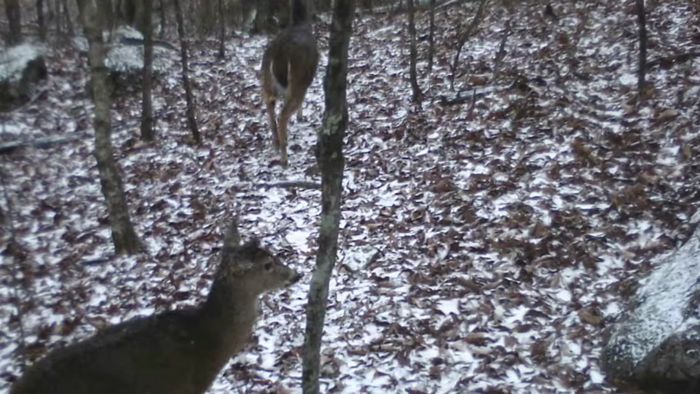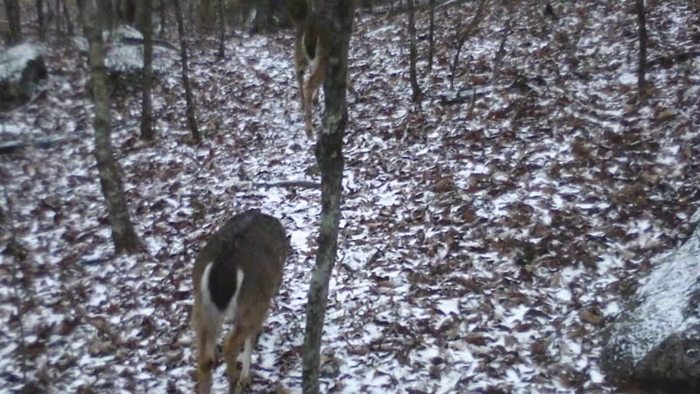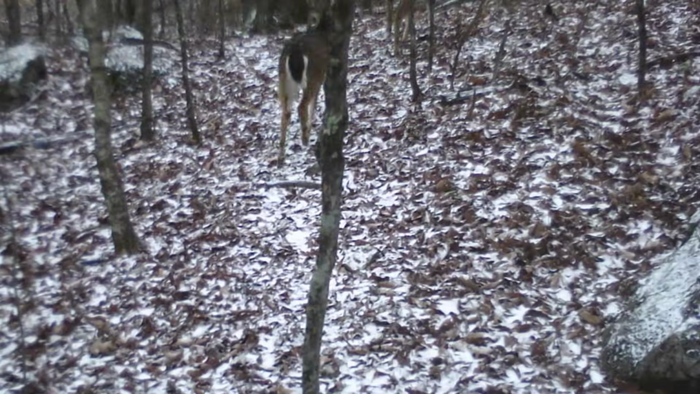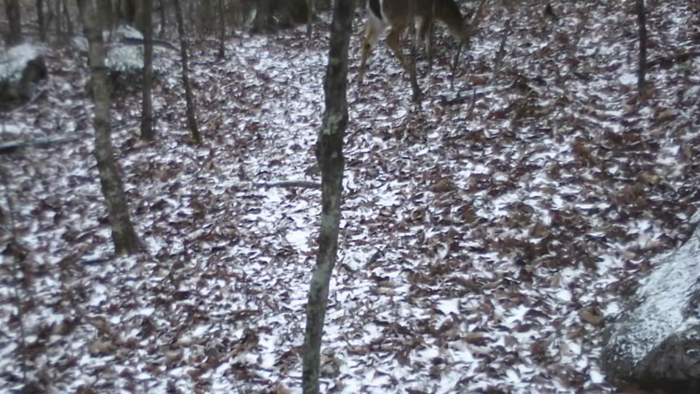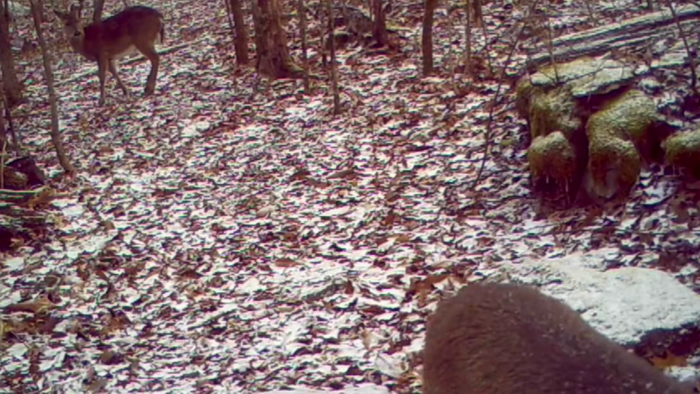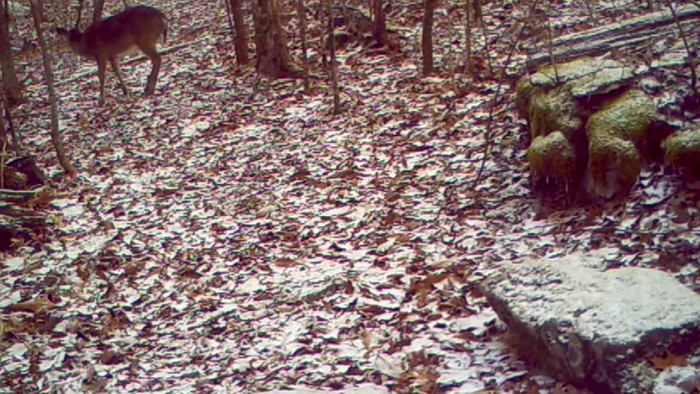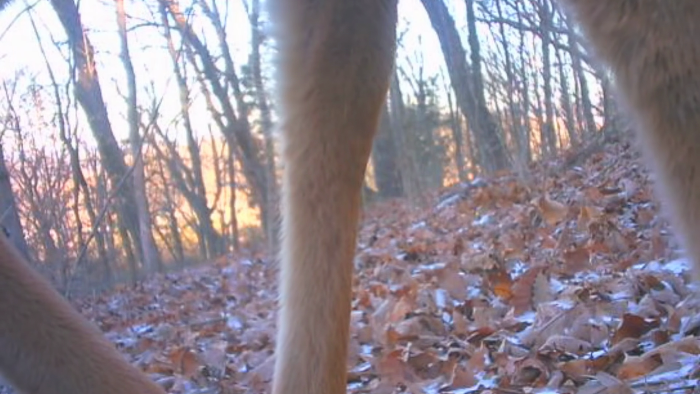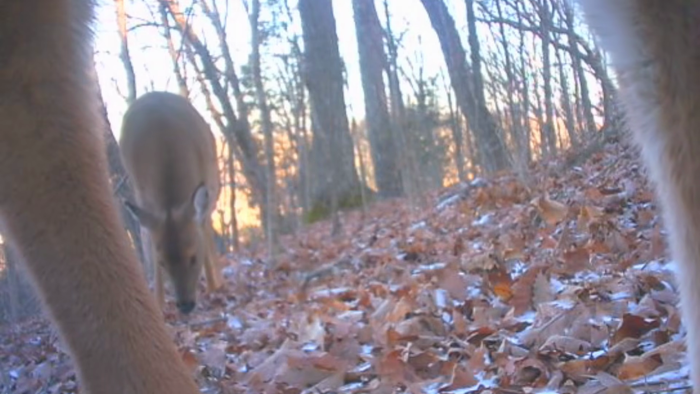At what time the snow was here, the deer enjoyed it awful well. The little animals didn't like it much. But they seem to thrive in this snow. They like it. And they browse around everywhere. Right in front of the cameras, too. Good shot here. Just browsing the ridge, looking for acorns.